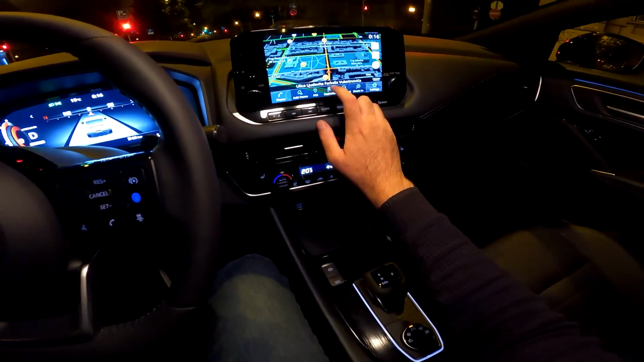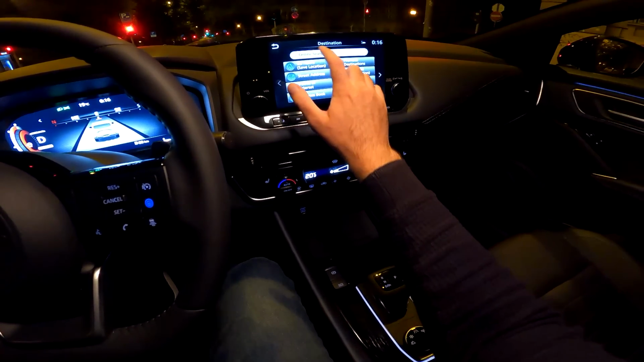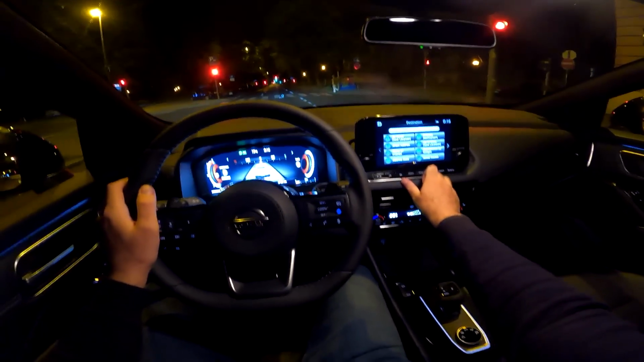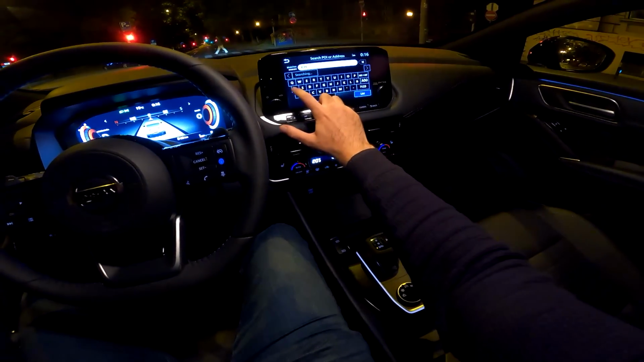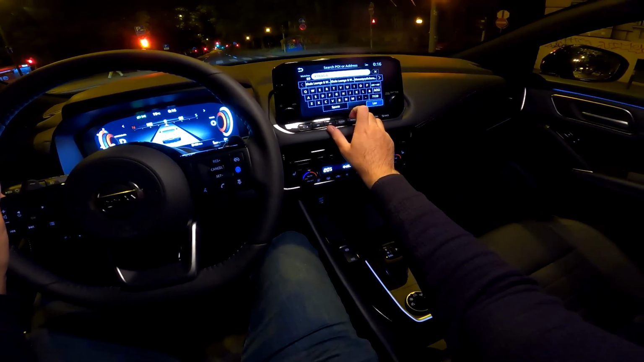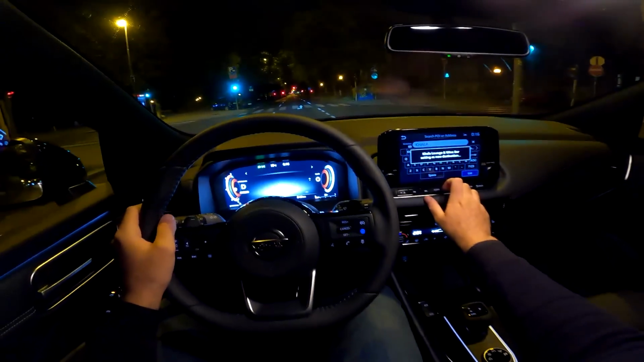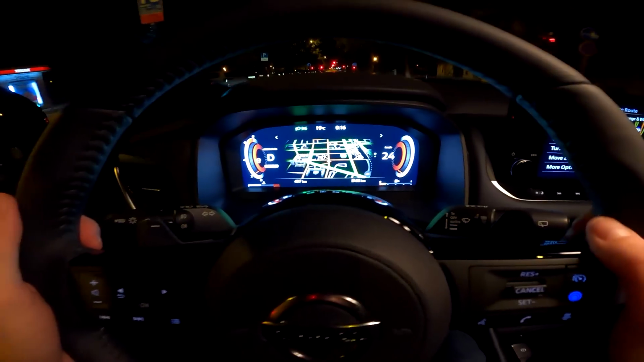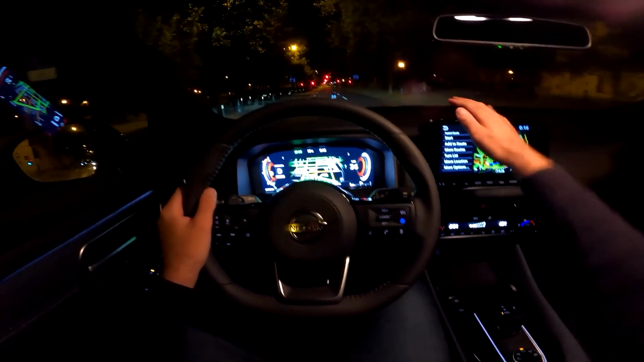So let's turn on the navigation. Just press this. It's pretty easy to use. Now you see we have the map in front of us.